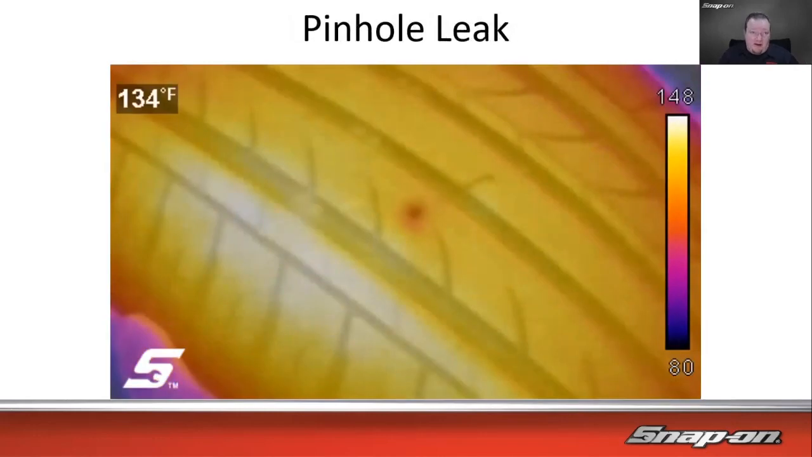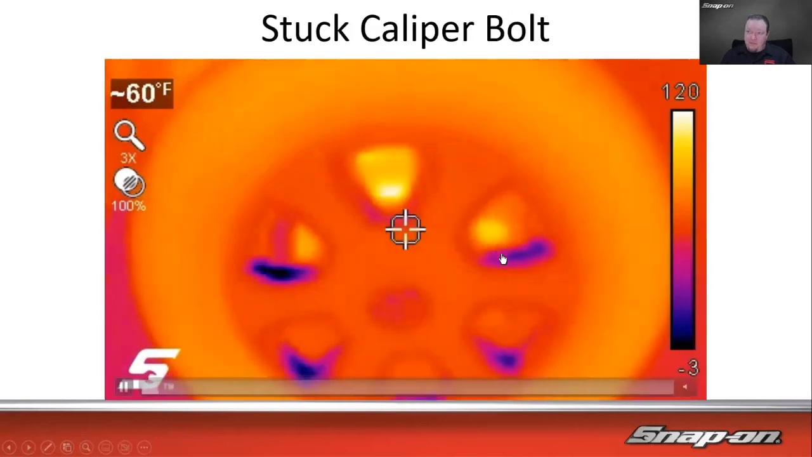This one's one of my favorites. I always have to keep this in here just because of how many times I had to try and figure out a pinhole leak in a tire. Back in my technician days at the dealership, that's a nightmare. But put air in there, and when the air escapes, instead of spraying the soapy water or putting it in the bath, you can just point it at the tire and see the cooler air spraying out, because the high pressure, high speed air will be cooler and you'll be able to see it.